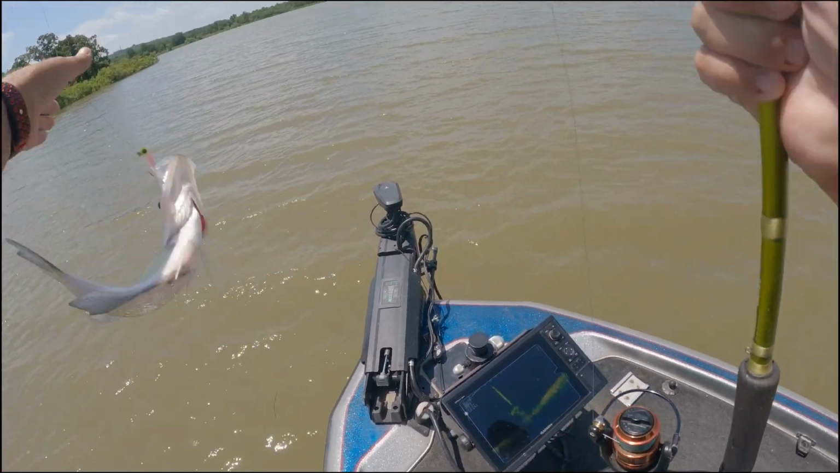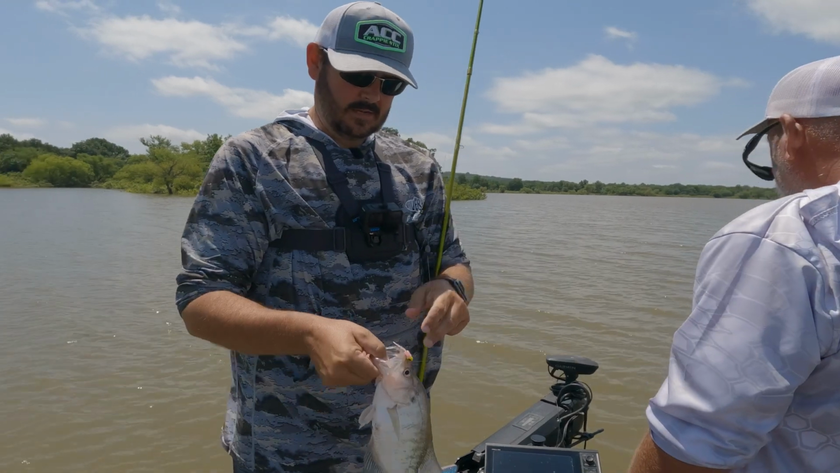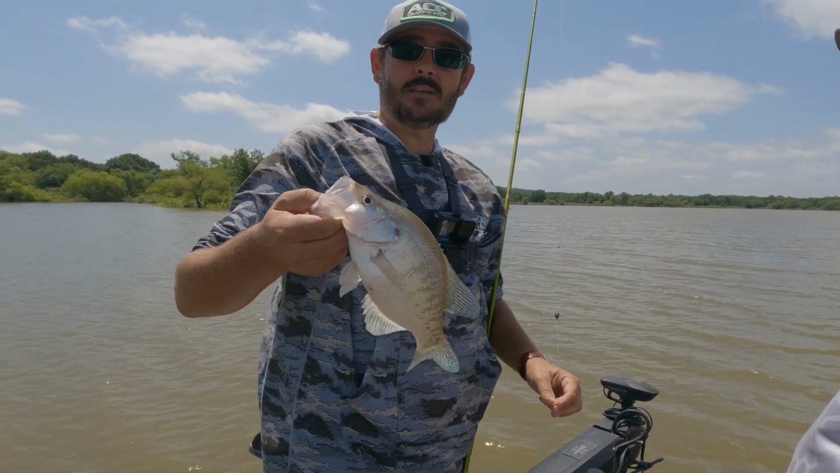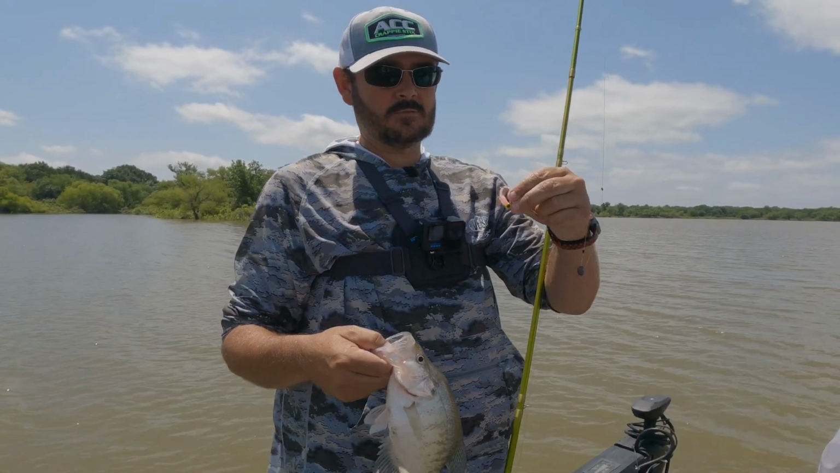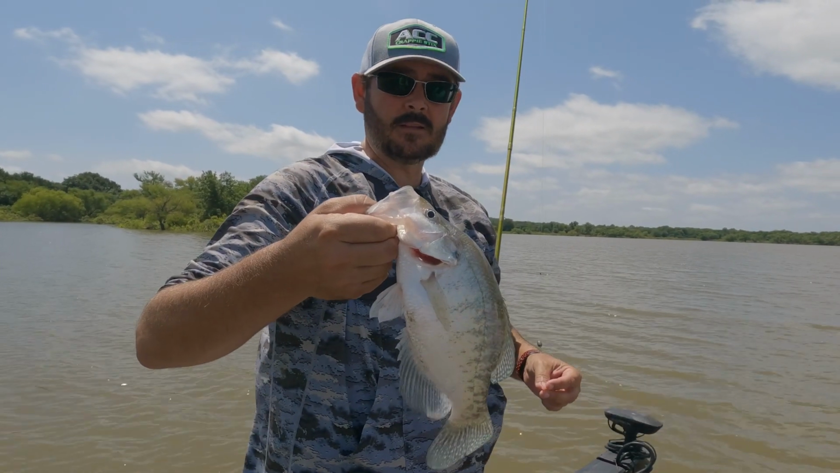There we go. There we got one. Finally been having them pull those minnows off, and went back to this real small profile and hooked him the very first time. So maybe that's it.